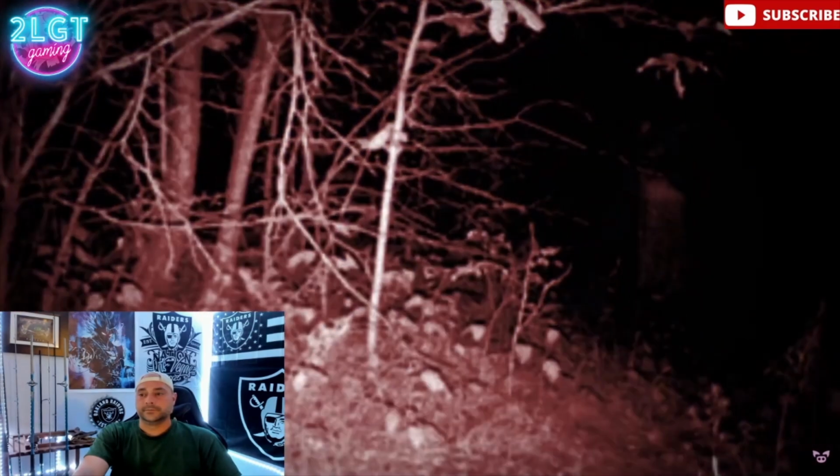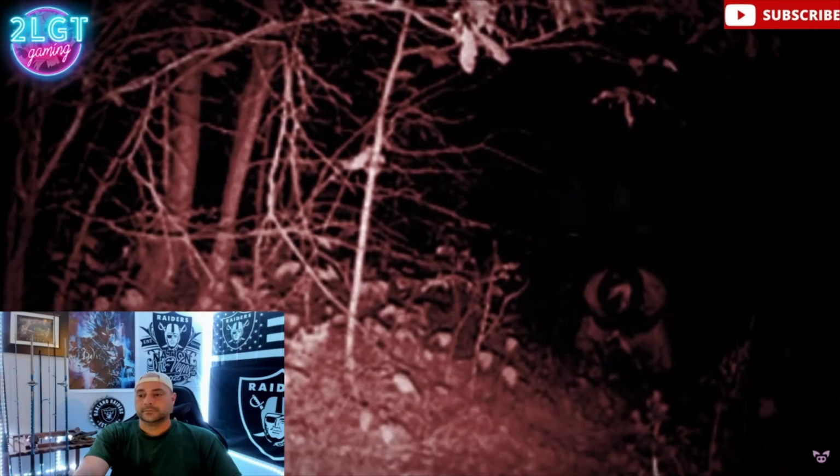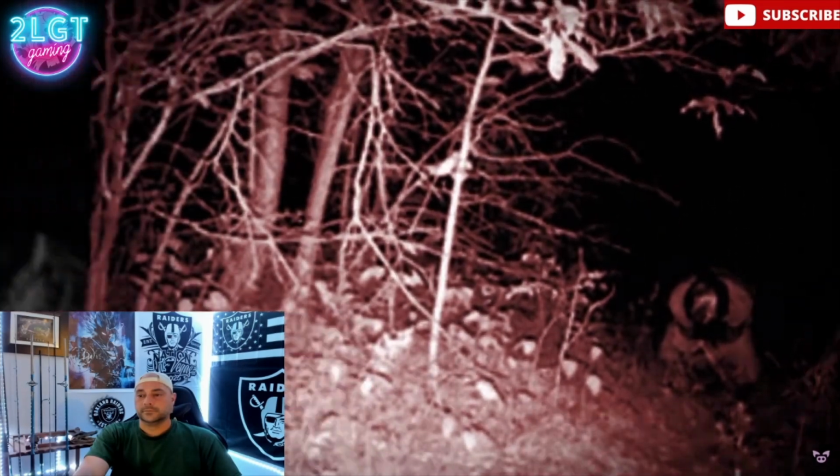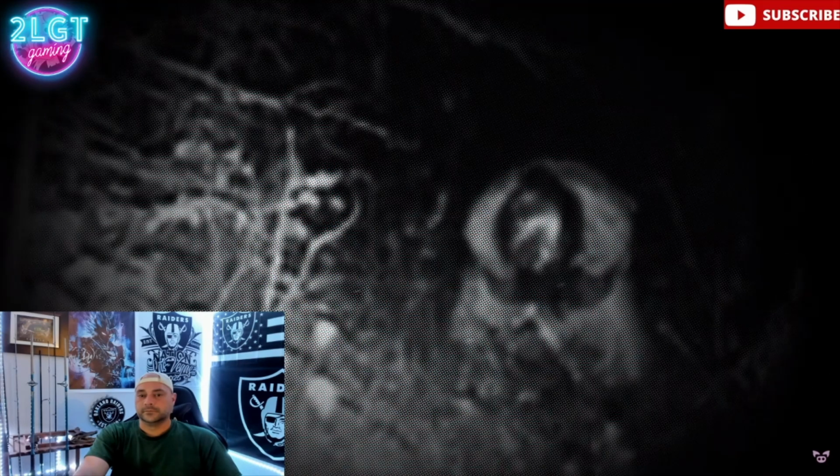The camera, which is motion activated, captures images in infrared, so there's no lighting to scare game away. The hunter that owns the camera said it was placed 5 miles from the nearest house and 10 miles from the nearest town. But there, close to midnight, is a robed person kneeling down in the middle of the forest.